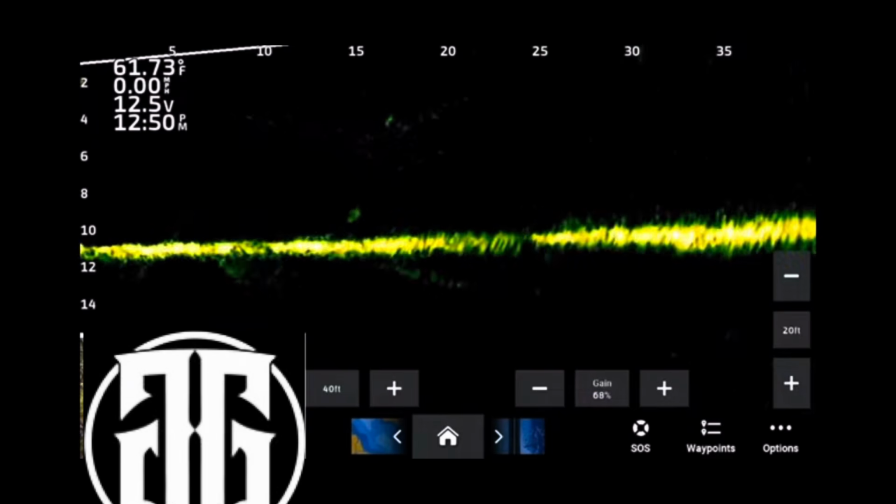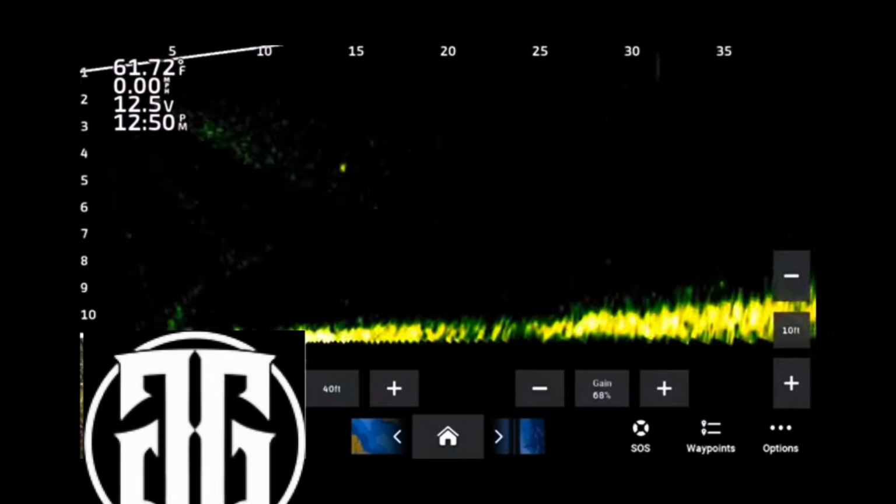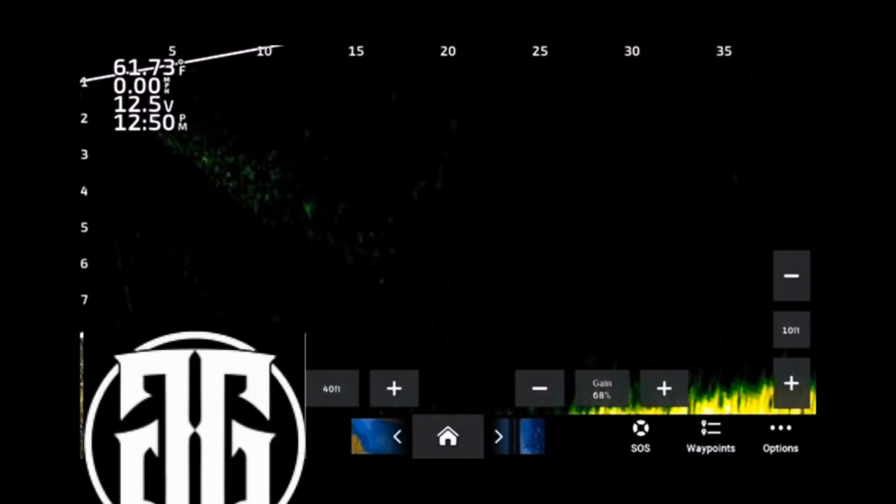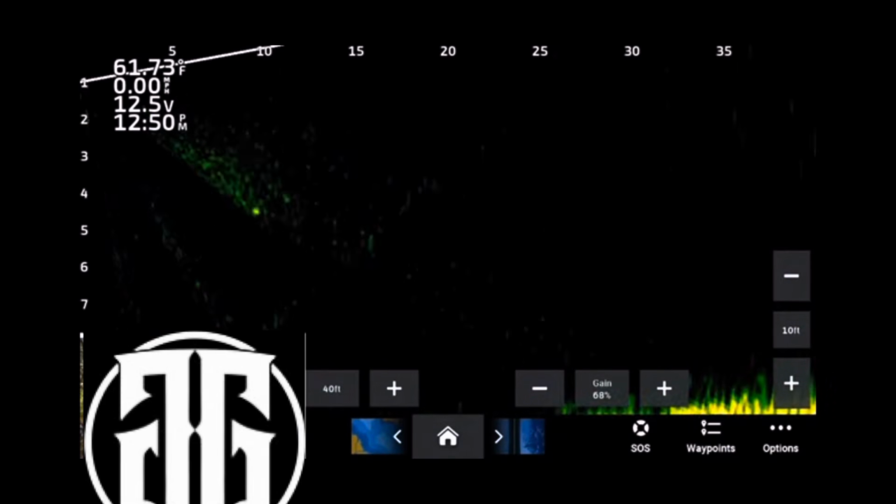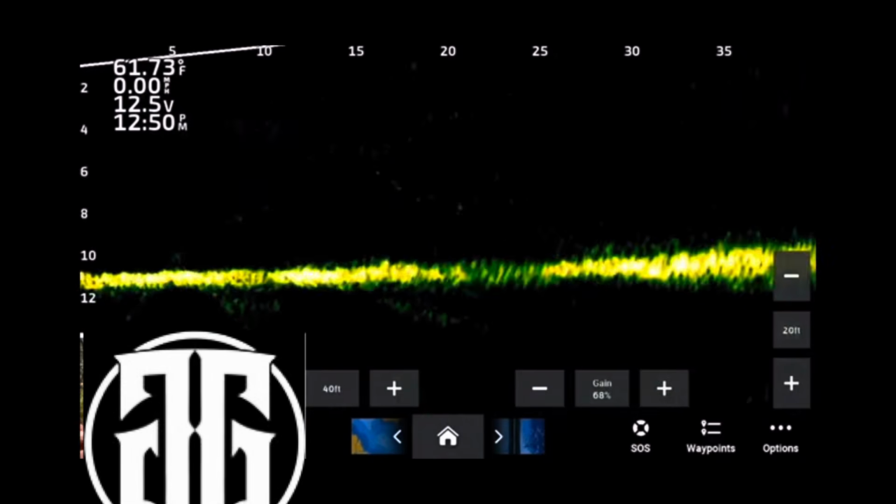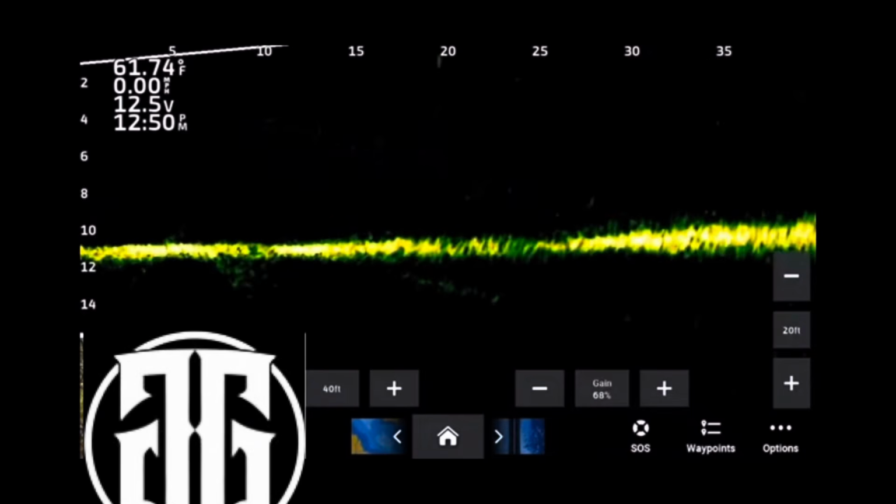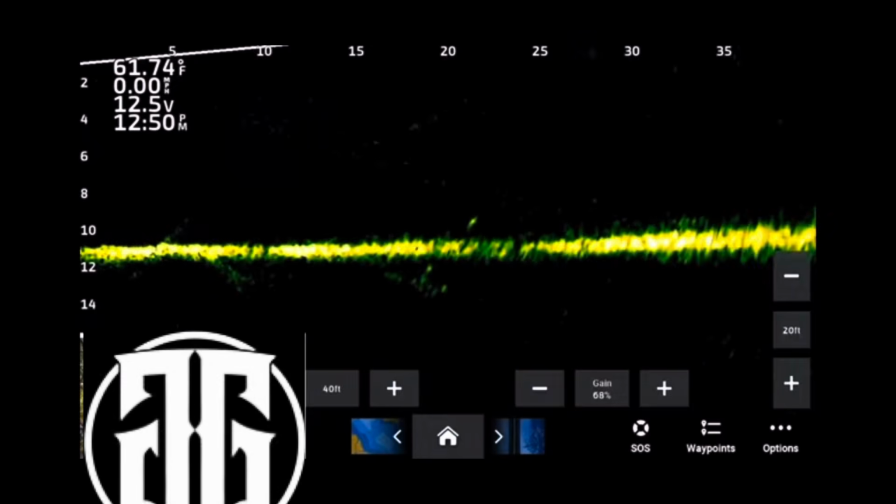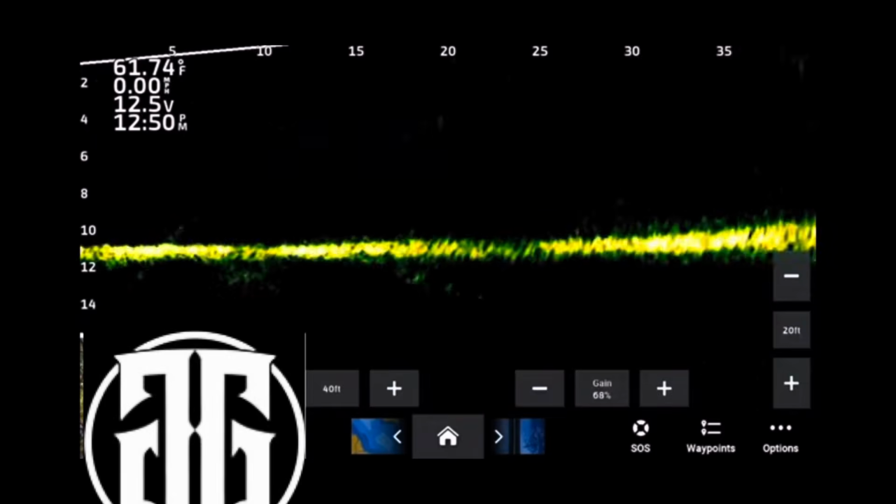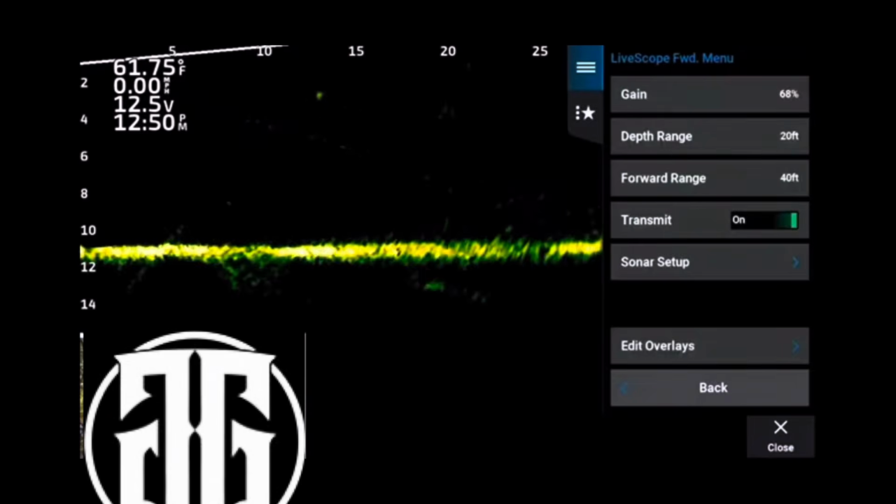Now, this will cut down on your screen size. But one thing that I have noticed by cutting down on your screen size is you're asking the unit, for example, if you're in 11 foot of water, you're telling the unit you're in 21 foot of water, so it's going to give more power. Now, by giving more power, you're going to get better detail, better target separation, and a cleaner picture. That is something that we're all striving for.